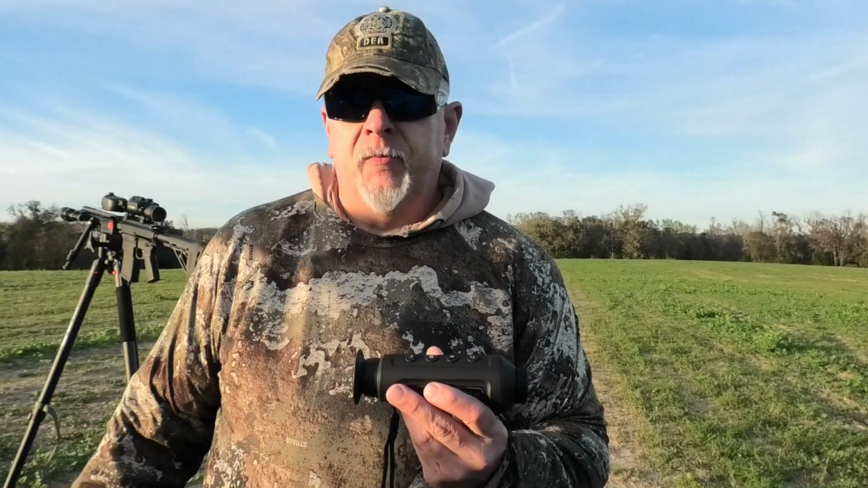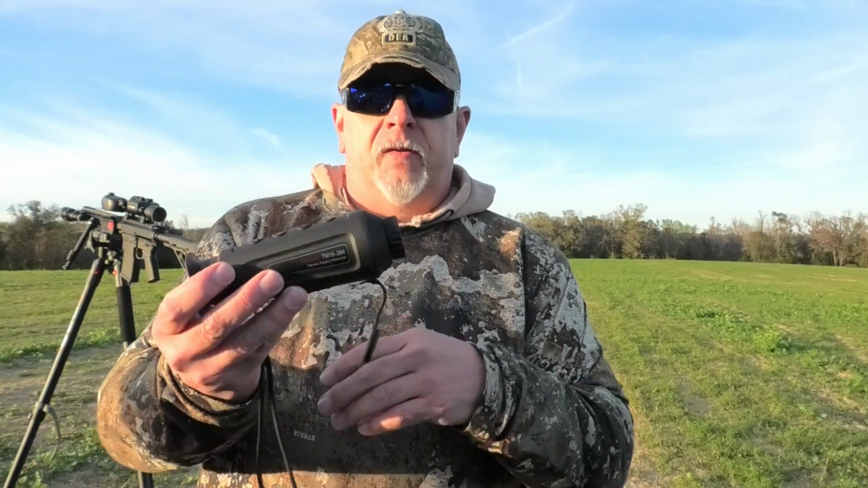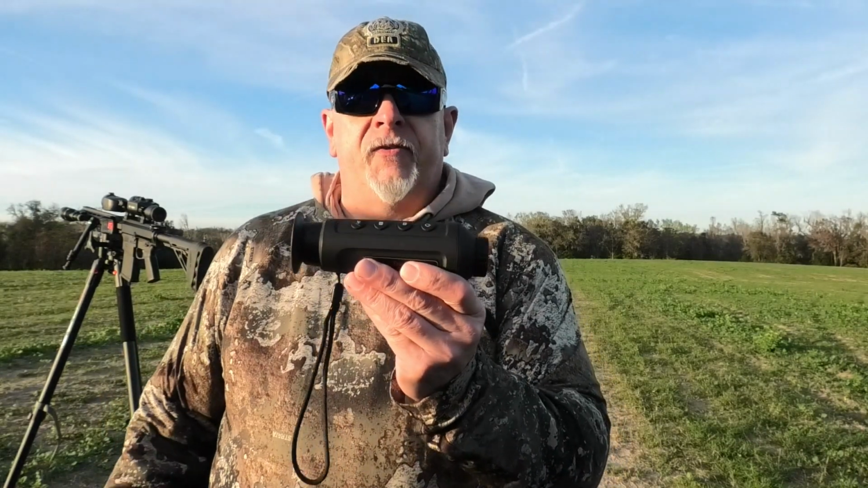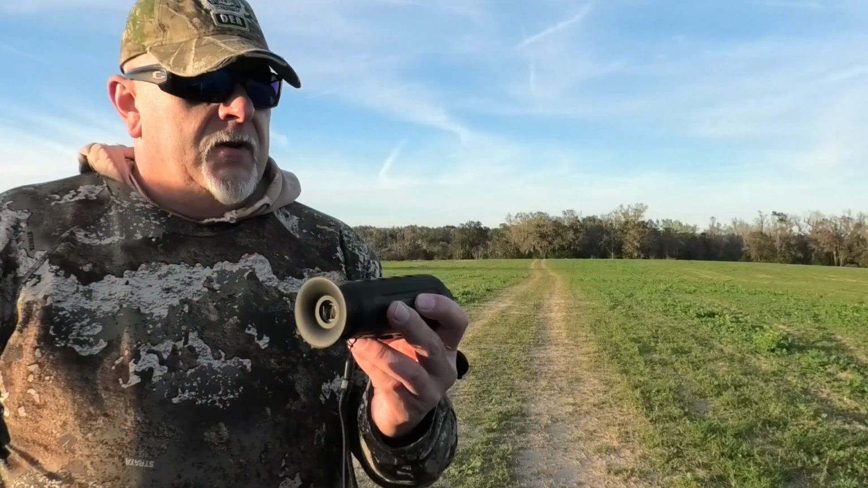Hopefully I can capture some animals, preferably hogs, with it, since I'm out here hog hunting again. So we're going to give it a shot. We'll do a full review on it. Like I said, this is my first thermal imaging device. I've done a lot of research. AGM seems to be pretty decent, actually really good for the amount of money you're spending on this. So we're going to test it out.